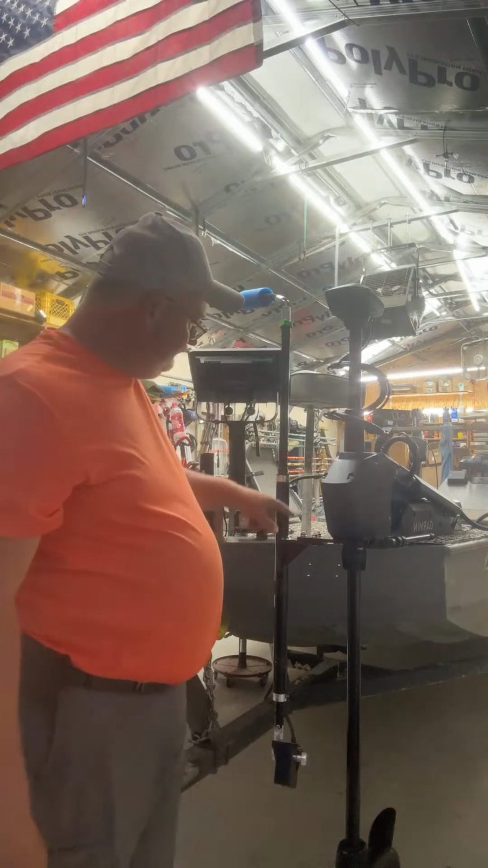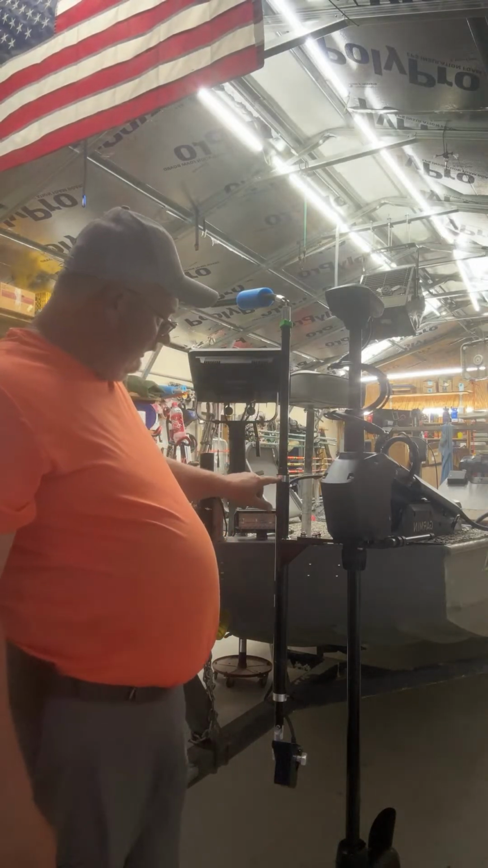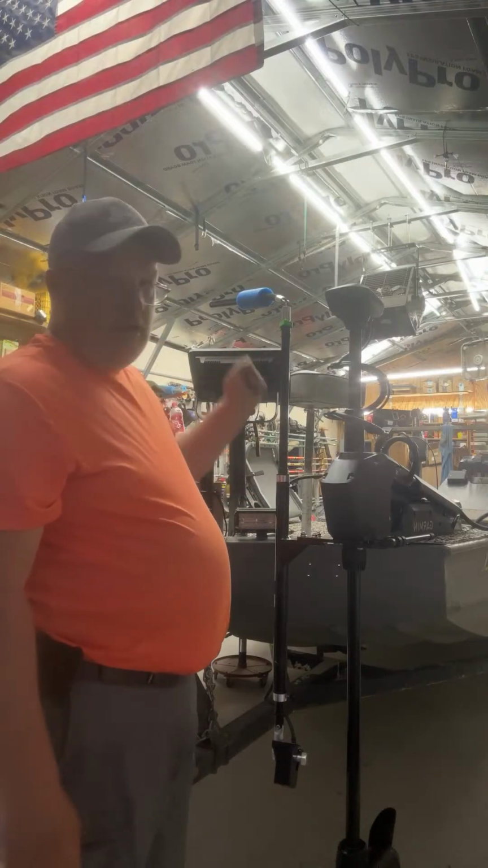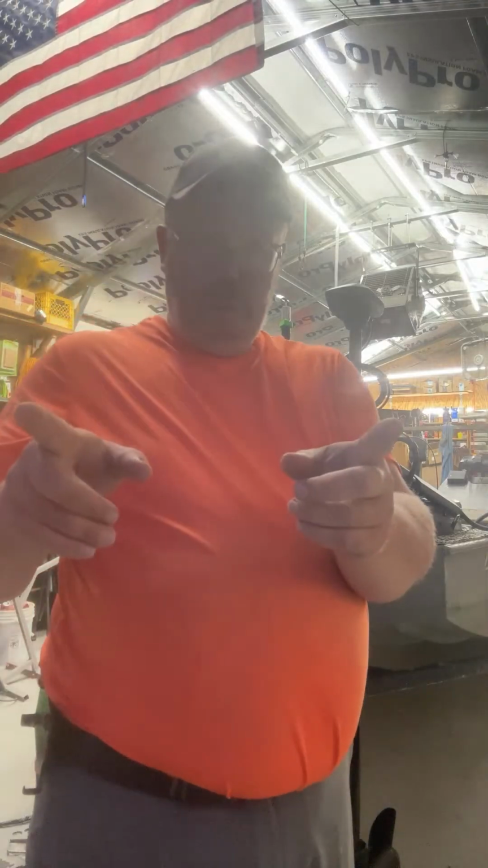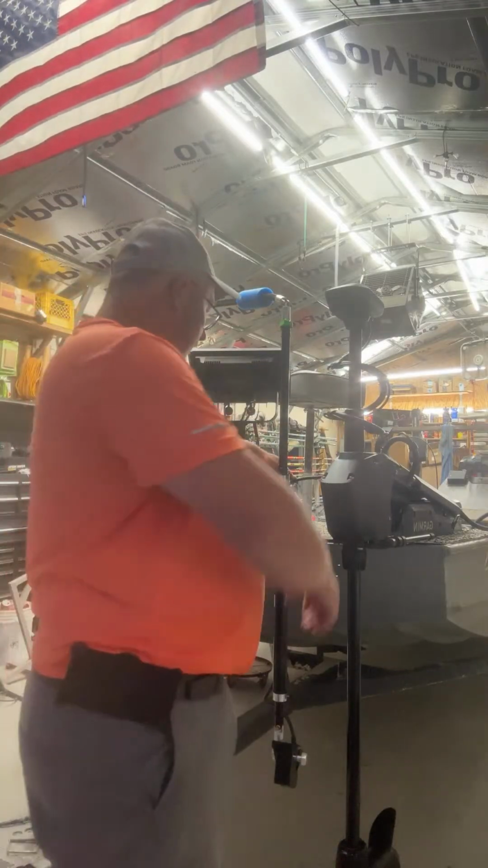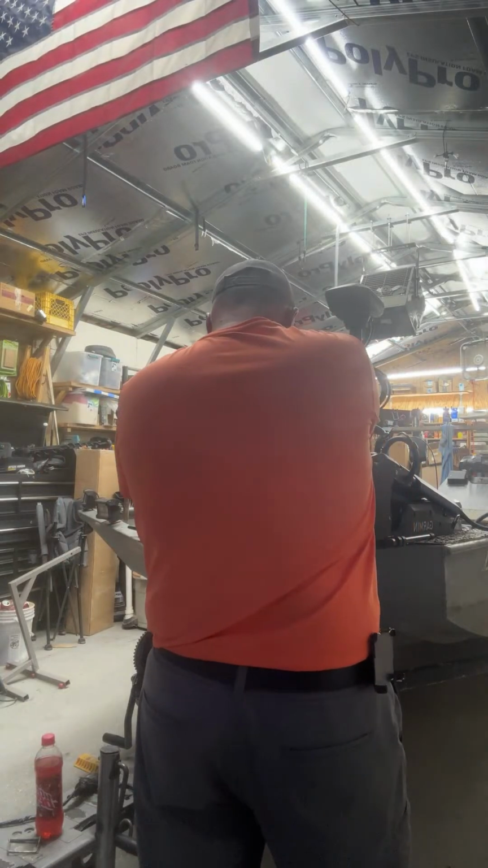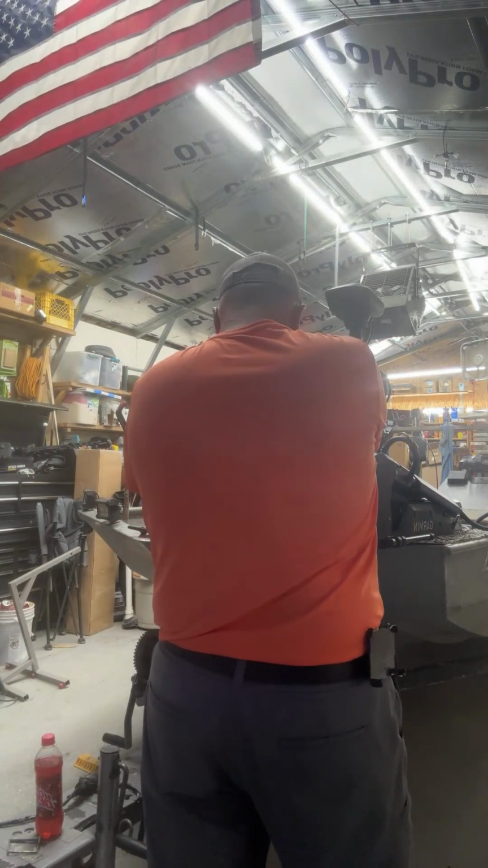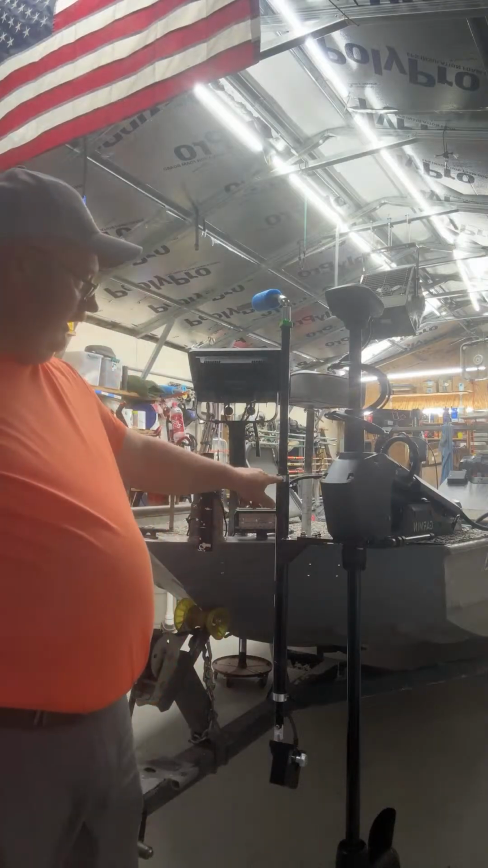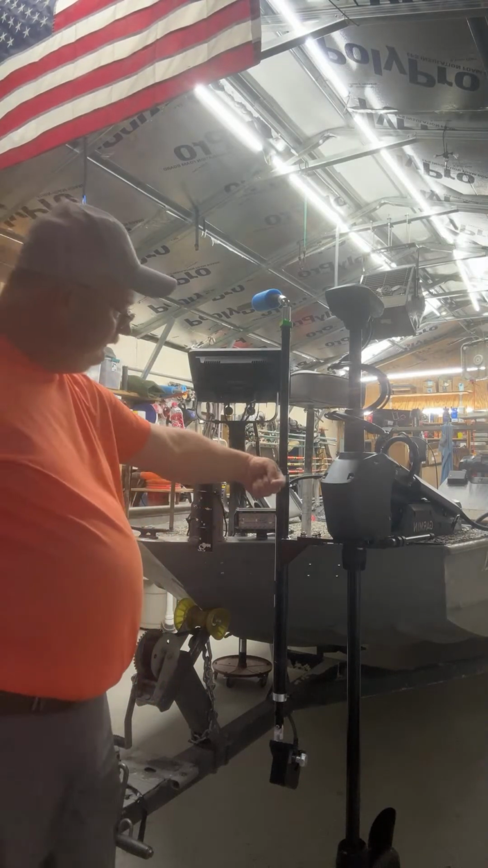One thing you can do is you can buy these collars like this too, and just use a long bolt and screw it in. I could even do it with this one. Just loosen it, line it up. This little bolt right here, and we use a bolt about this long and paint it green or red.